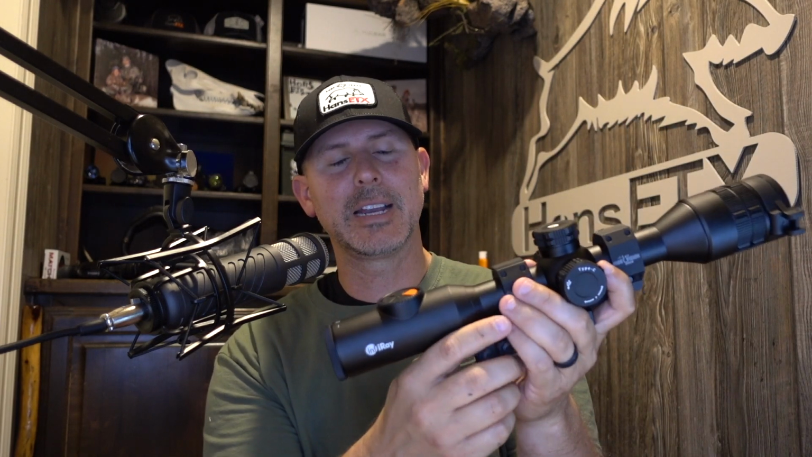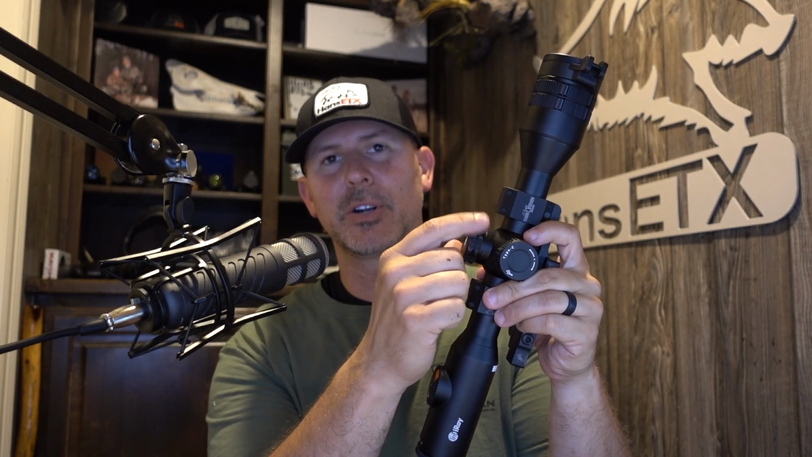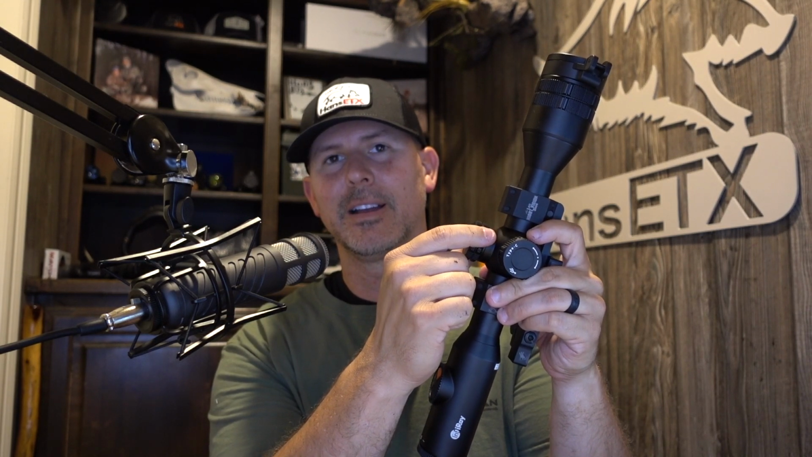But this is also how you magnify the image. On top, you probably can't hear it, but there's a clicking noise. So to magnify the image, you're going to be turning this dial right here. And that's something very unique. I know other scopes out there have it, but the sound of the clicking, to make sure that you know that you're actually zooming in, is a pretty cool deal.